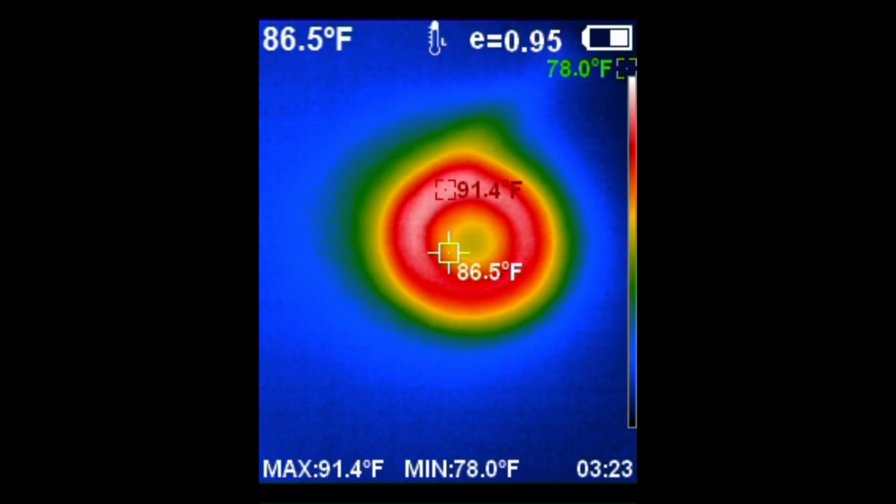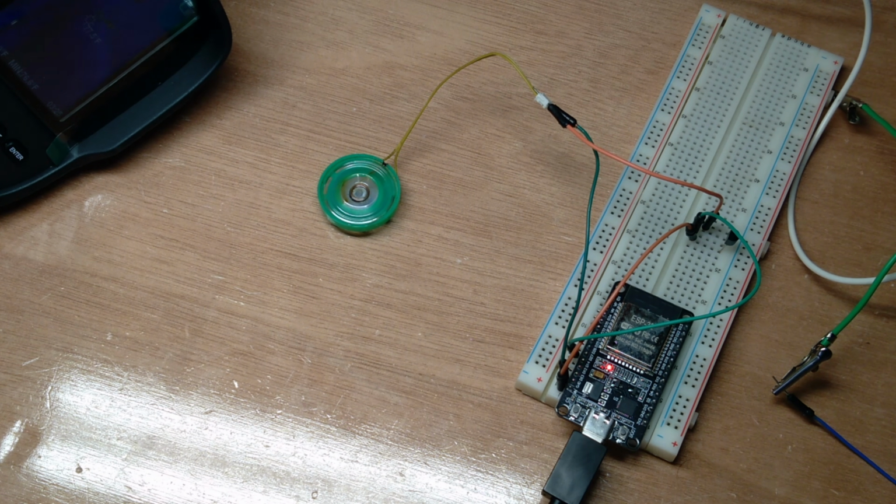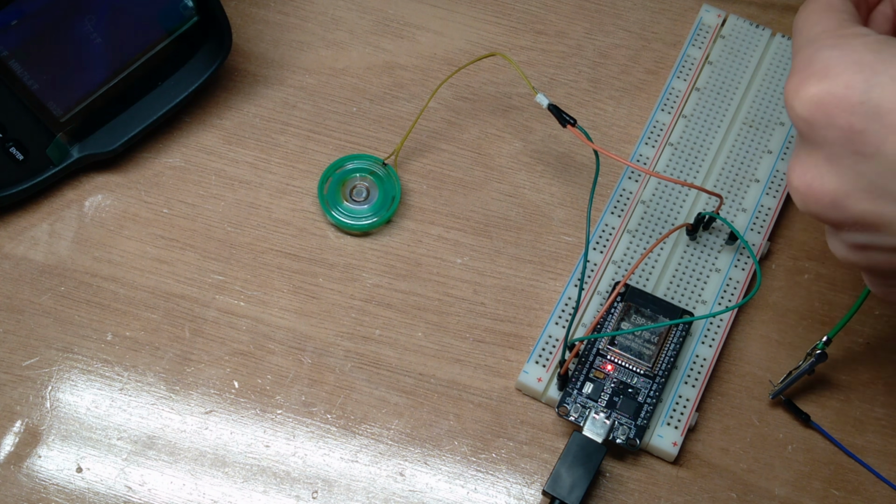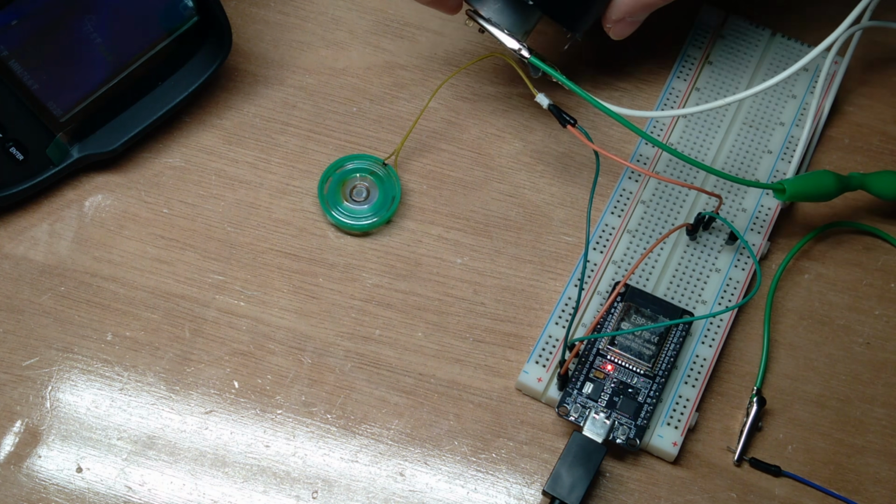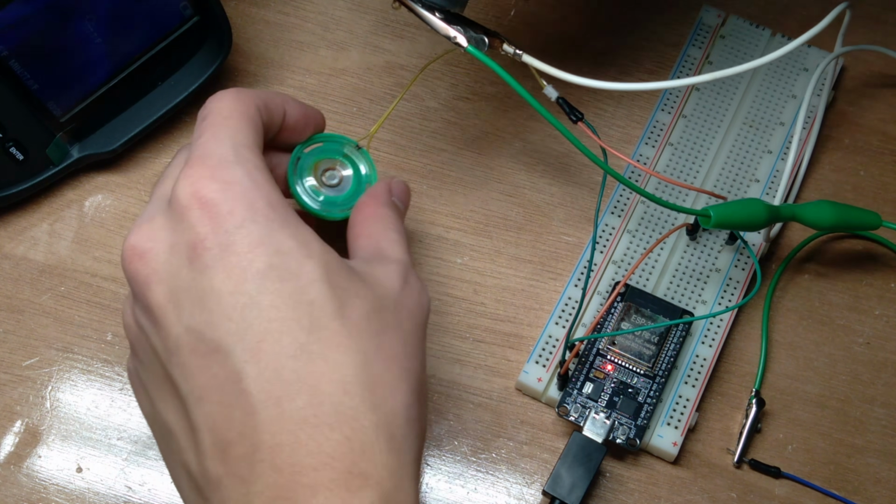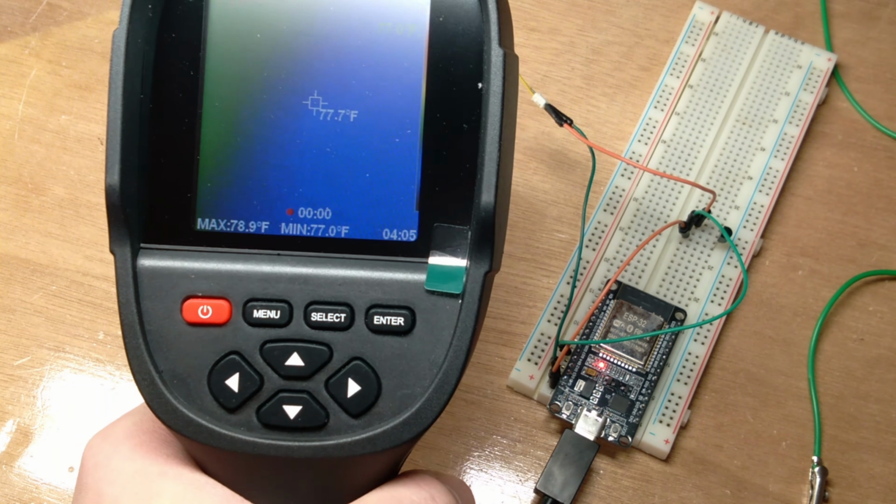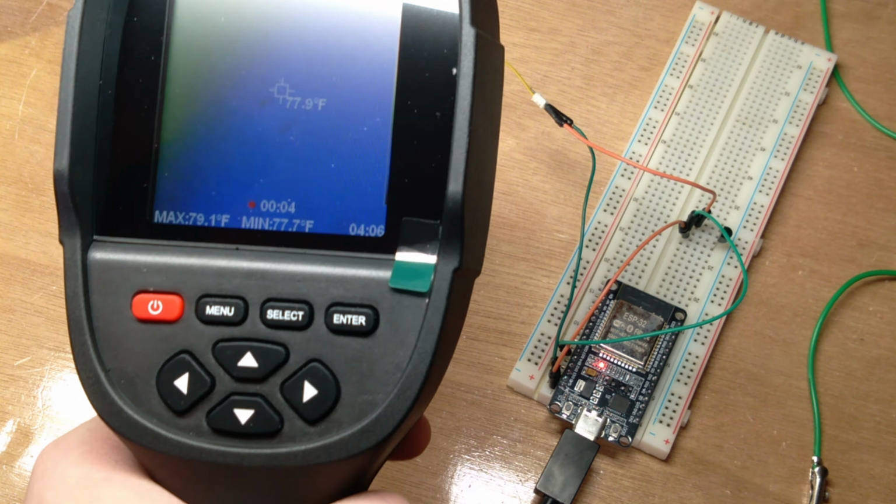Seems to have peaked somewhere between 91 and 92 degrees Fahrenheit. And off. Cool down. Now that we're cooled back down to room temperature, let's try 100 hertz, slightly higher.